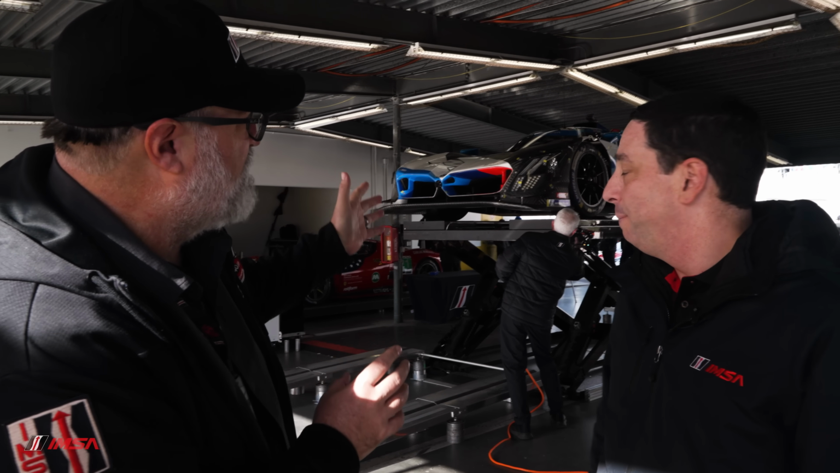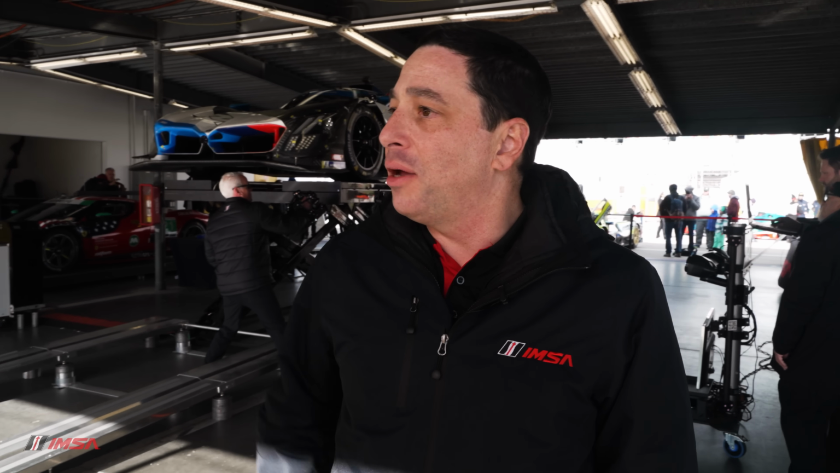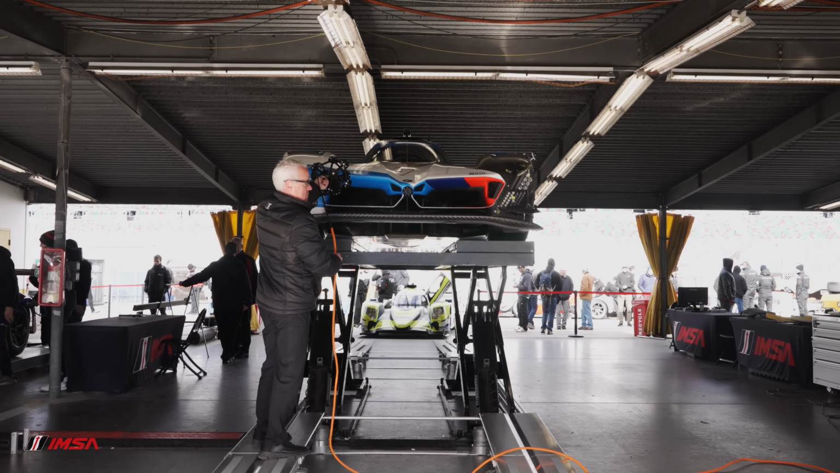Here we have a beautiful BMW M Hybrid V8 GTP car. What are you guys doing with that wand? So what we're doing is we're collecting laser scanning data of the bodywork surface to make sure that it's in compliance with the three-dimensional surfaces that each manufacturer has provided IMSA as part of the homologation process.